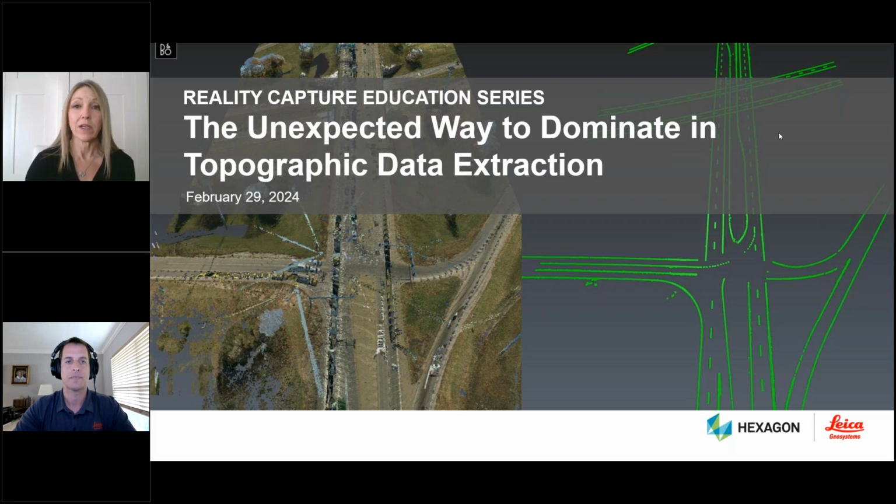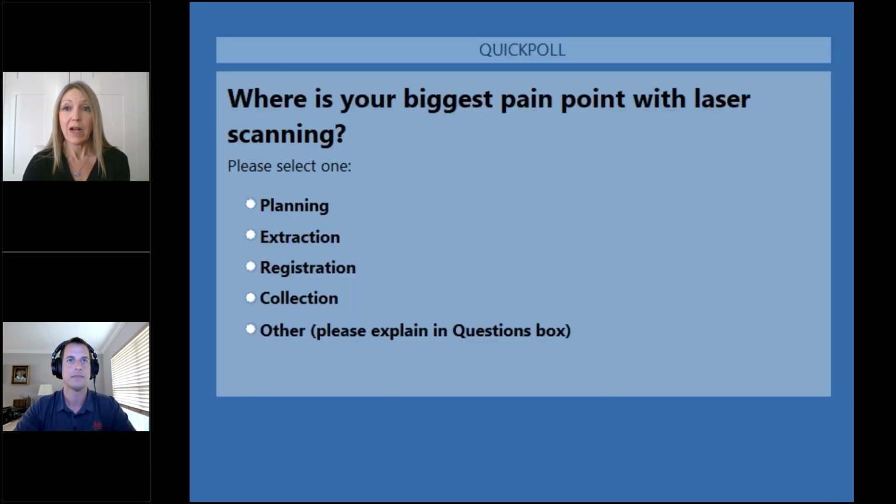Now, before we get started, we do have a quick poll that we'd like to share, just to get a sense of where everyone is in the reality capture journey. You should see that quick poll on your screen. What is your biggest pain point with laser scanning? Go ahead and answer that, and we'll give everyone just a few seconds to see where we are here.